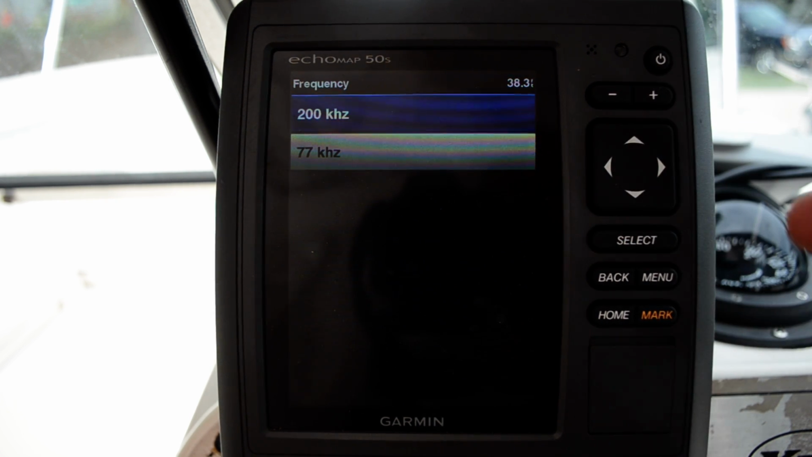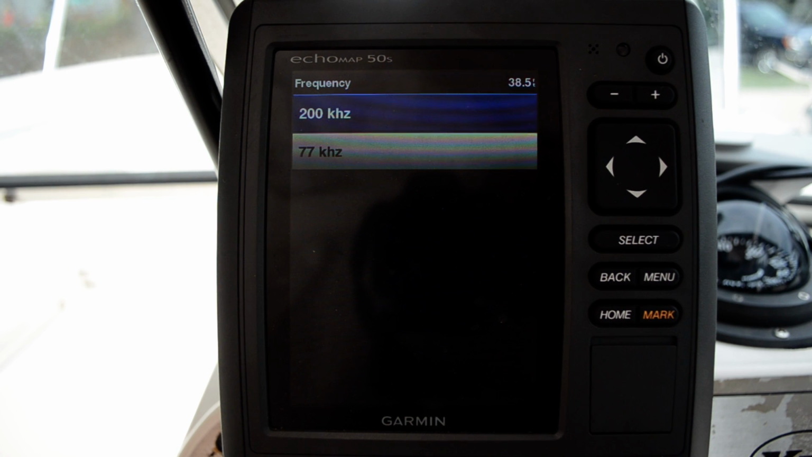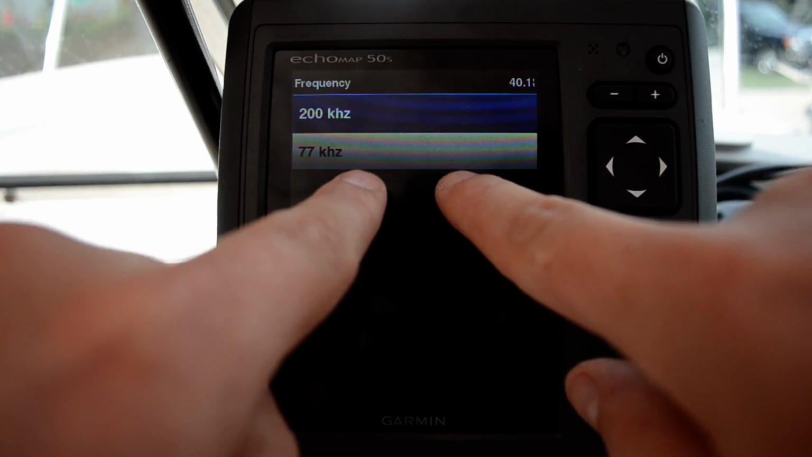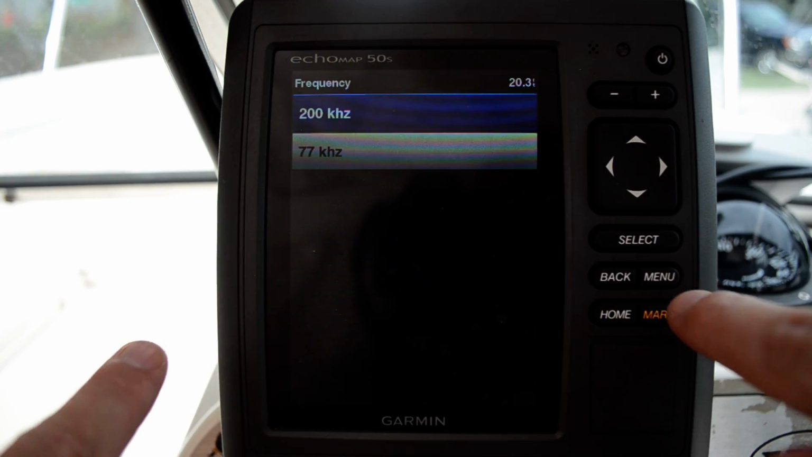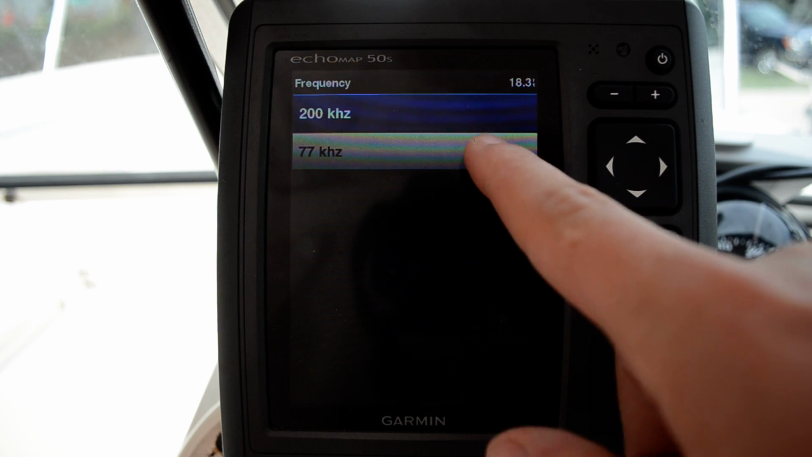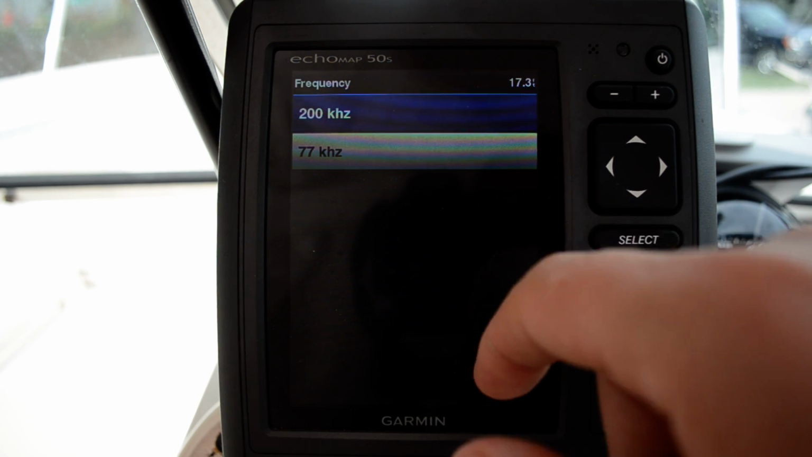What do those frequencies mean? So 200 doesn't go as deep in the water column as, say, a 77, especially in salt water. But with 200, you're going to get more definition, a little better picture of things. It depends on your transducer, but 200 kilohertz is generally a much smaller cone, whereas 77 and, say, the 50s are nice wide cones, so you cover more area with the 77 than 200.